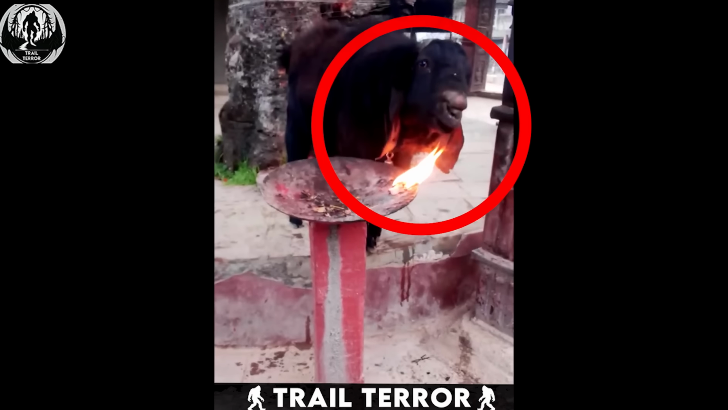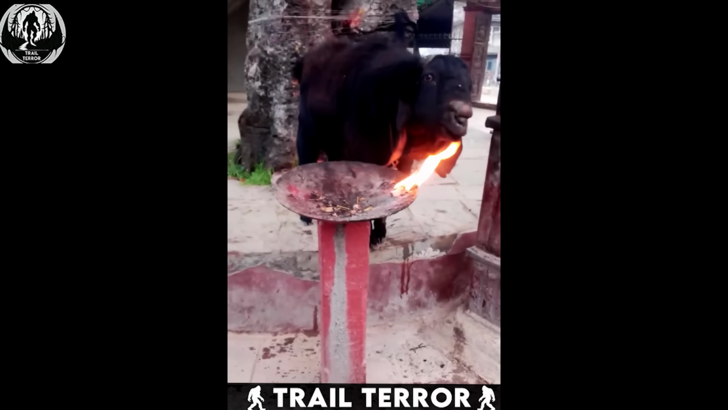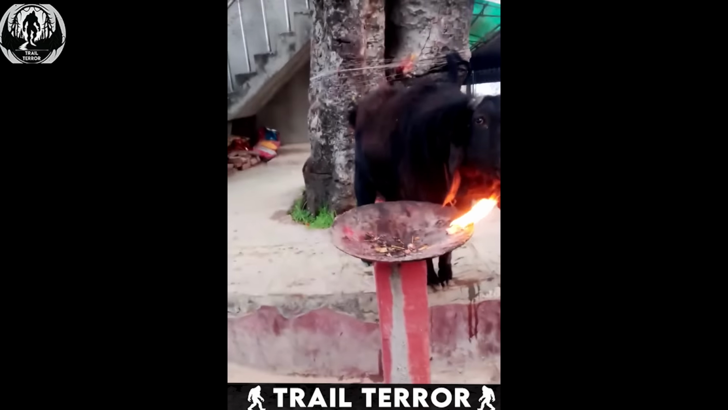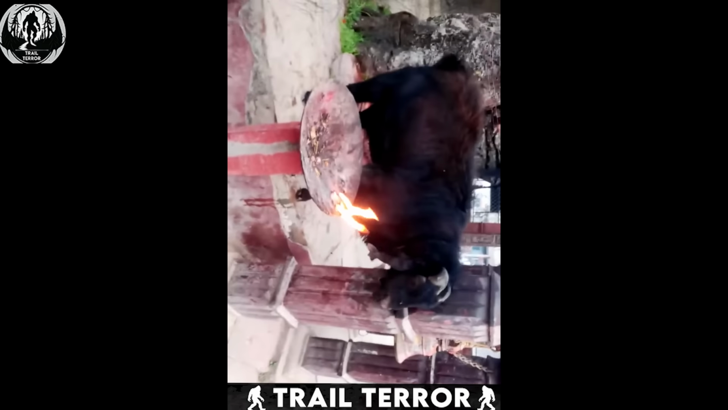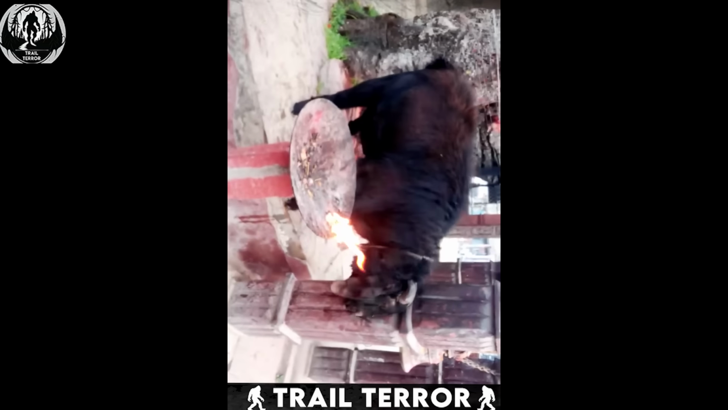Its horns and face are right in the midst of the fire, yet there's no sign of burns or distress. It's almost as if this goat has some sort of built-in fire resistance. But the strangeness doesn't end there.